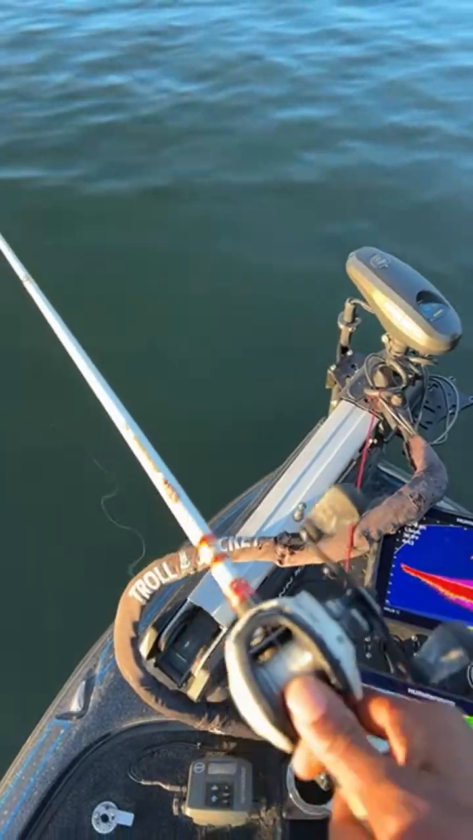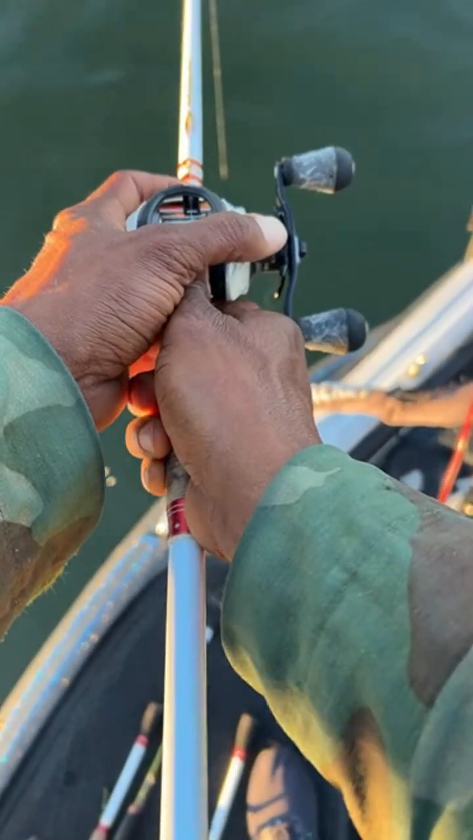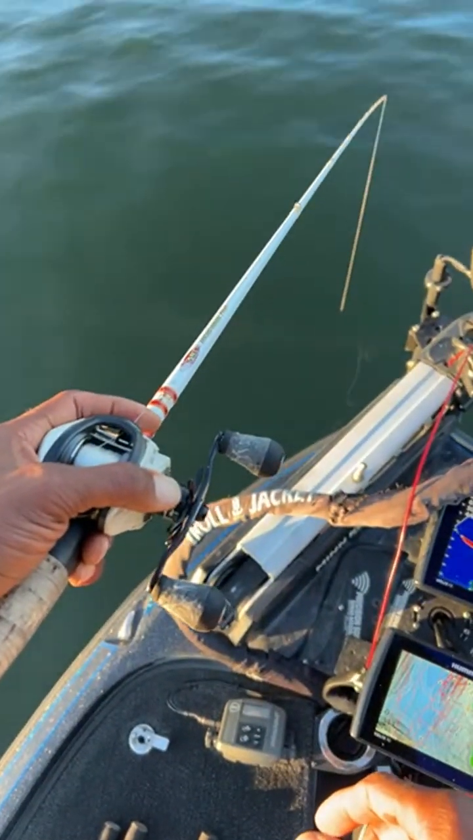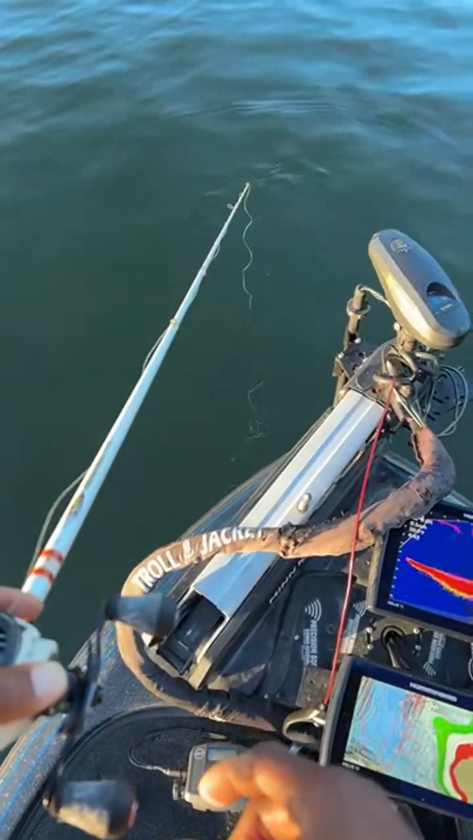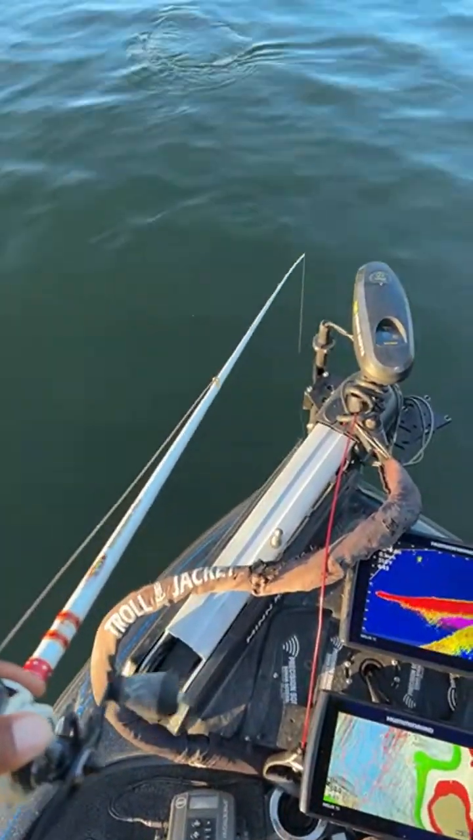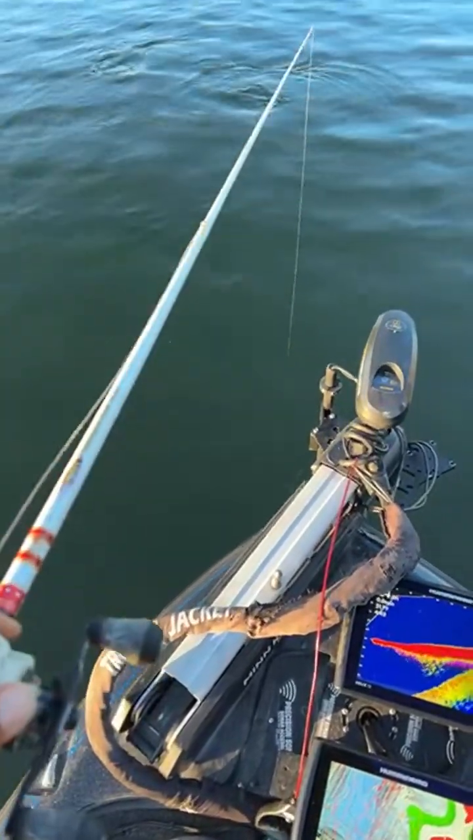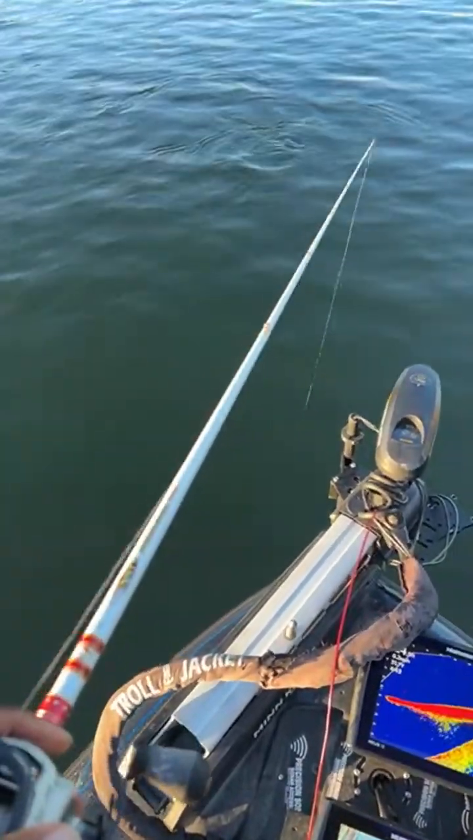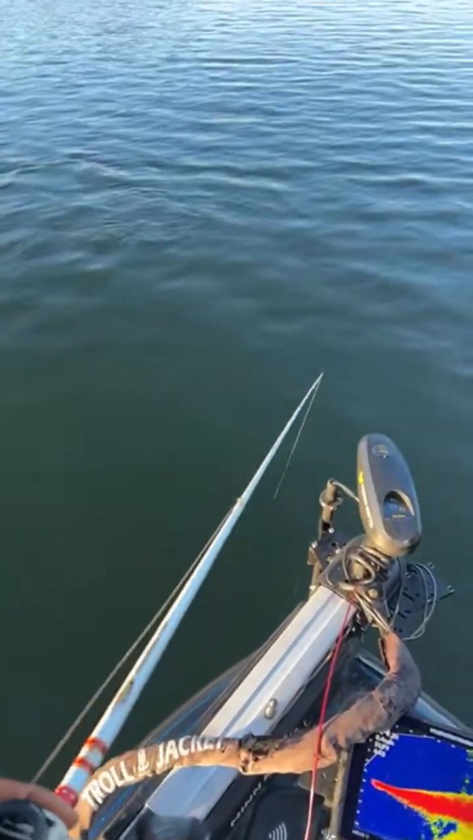Uh-oh, what was that? What was that? I see a little bit of action down there, guys. Let's see if that's something that wants to come out and play. So like I said, what I'm doing is looking for fish that are relating to the bottom and getting those fish to come off of the bottom and come up and pop this spoon, guys. Nice and simple.